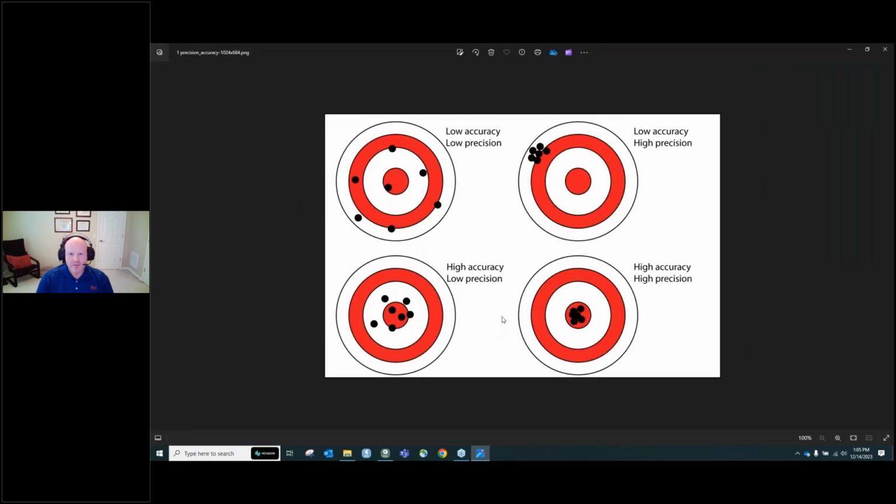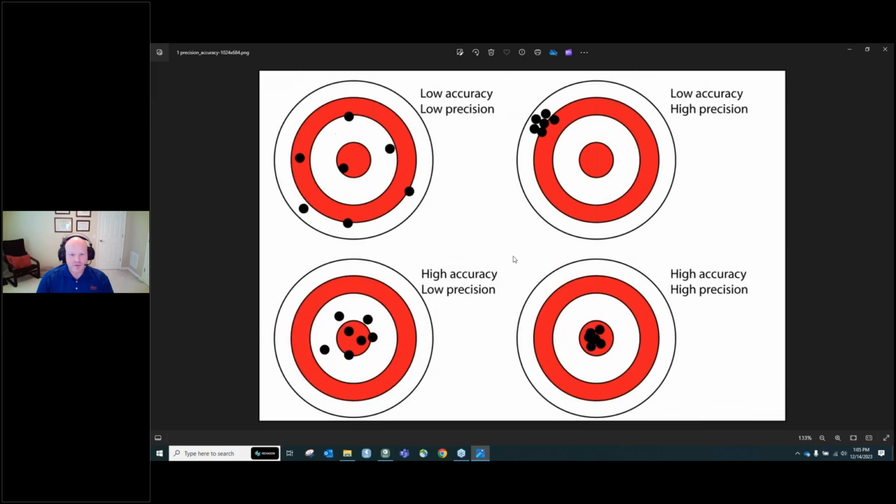Yeah, so I believe surveyors get in trouble if we don't show this graphic when we talk about precision and accuracy. The top left is a representation of low accuracy, low precision. You're not really hitting the mark you want to hit, and you're not able to repeat your effort. The top right is a representation of low accuracy, high precision.